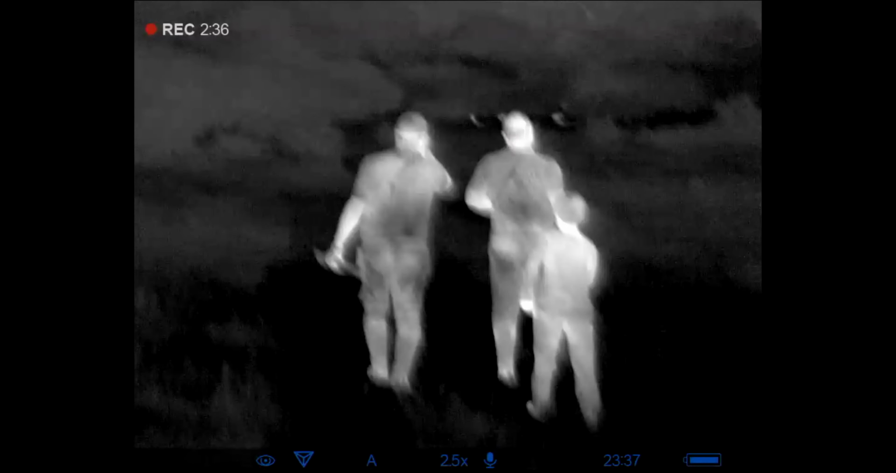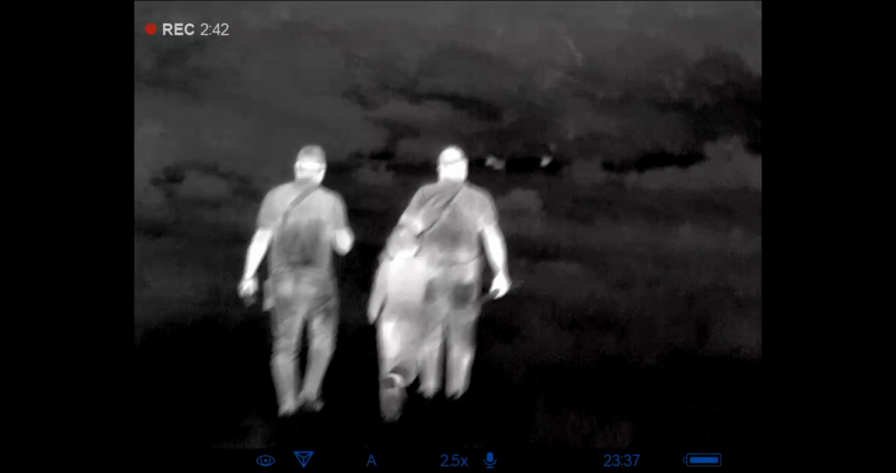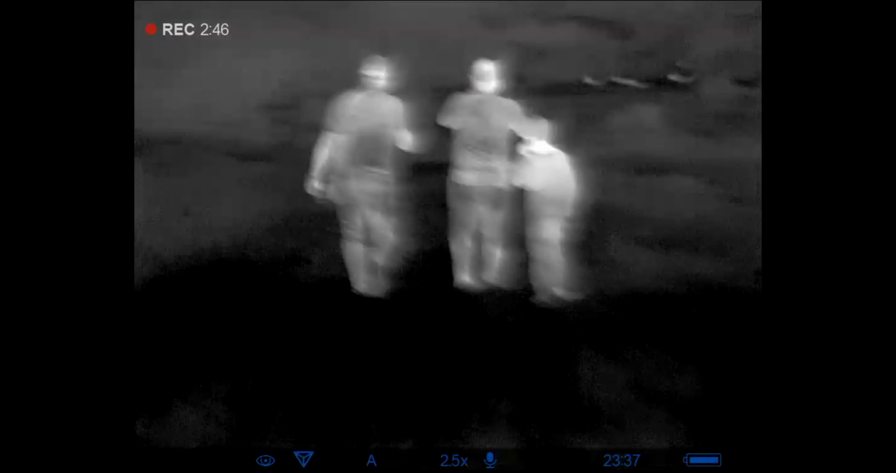And I'm so happy that it did the way it did because my kids are involved. My son is right there walking with us. My daughter is filming from behind us. So even though it's pretty rough video, at the same time, man, I'm getting to do this with the family, and I love doing that. So this is us walking down there.